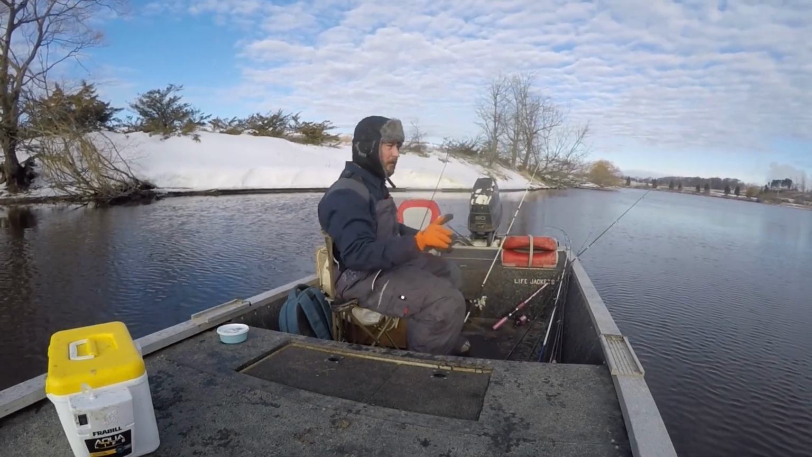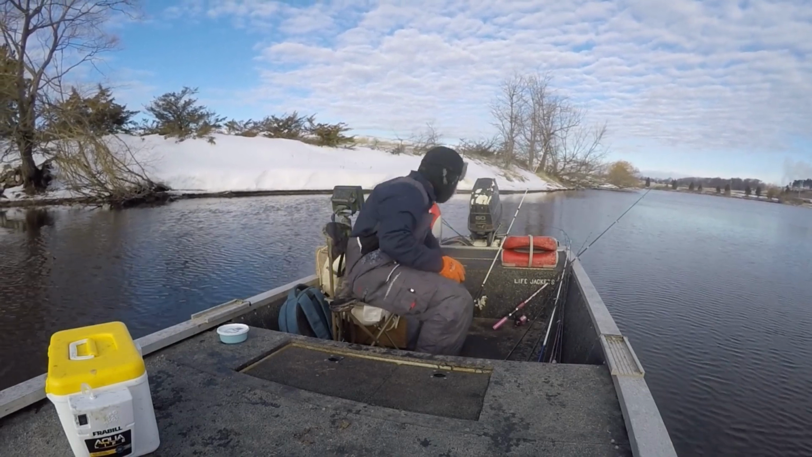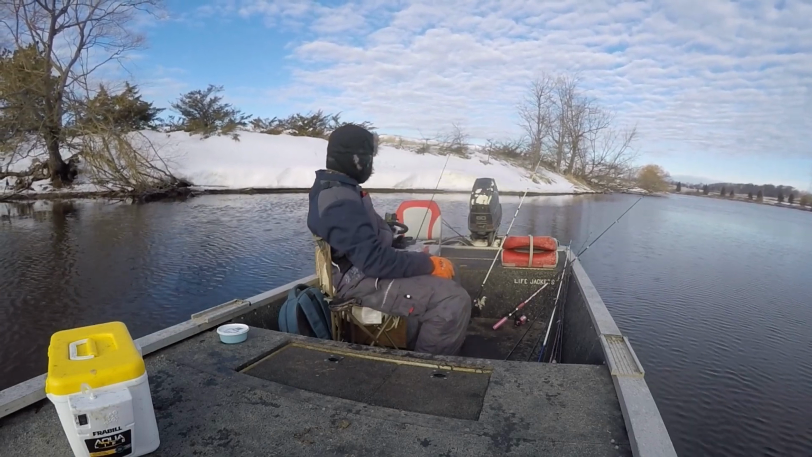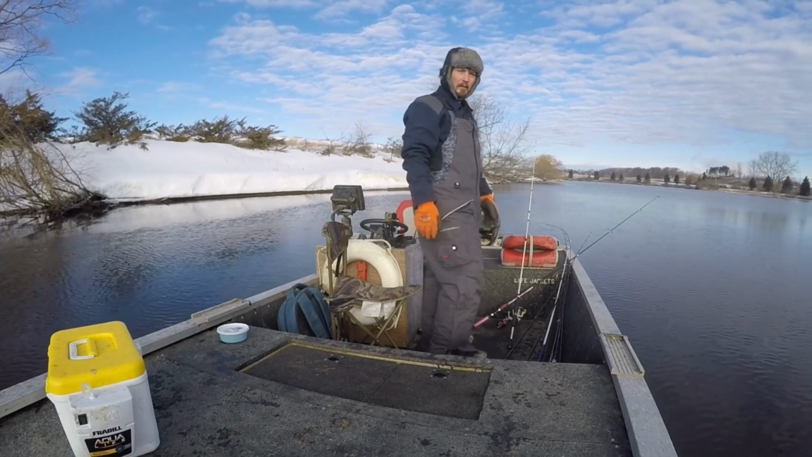Alright, one more fish. Going to a new spot. I'll reel these 3 rods up, start idling down, and look again.